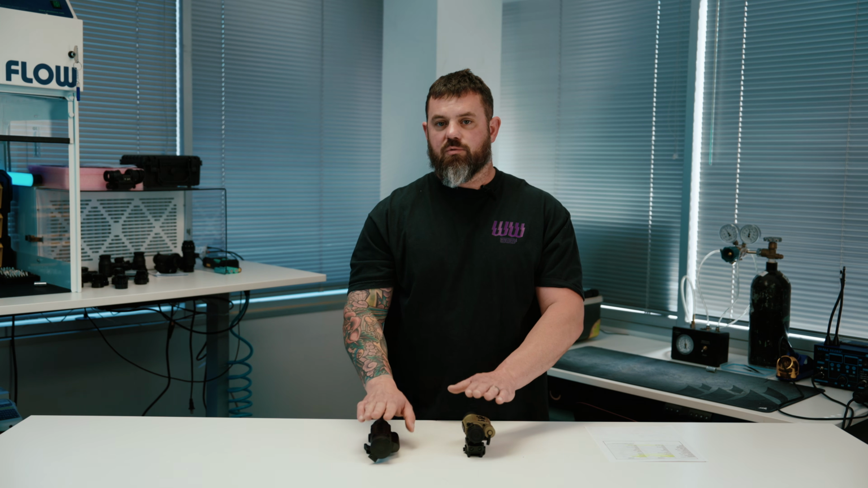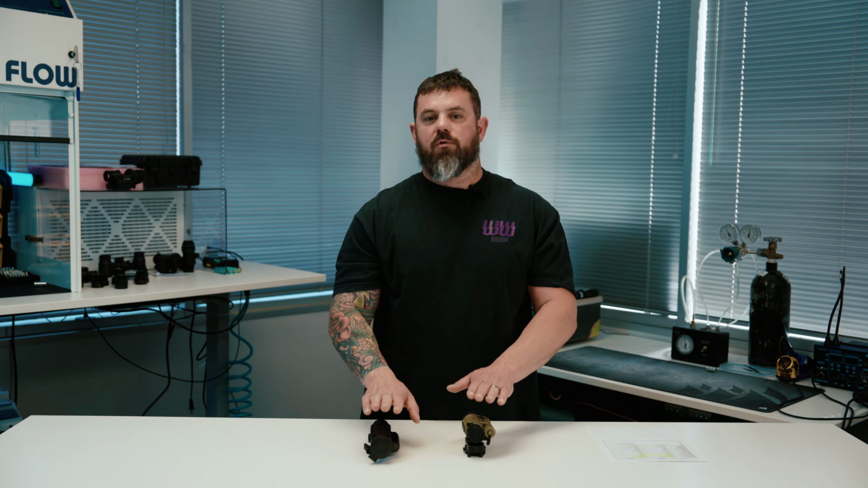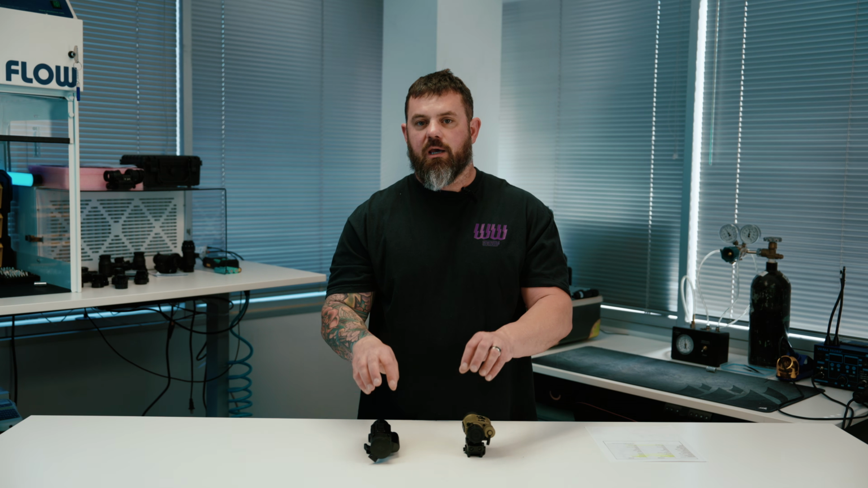Price is obviously a big determining factor between which one of these you're going to go with. If you haven't used a thermal before, talk to your buddies that have used thermals and try to figure out which one's going to work best for your use case in your environment.